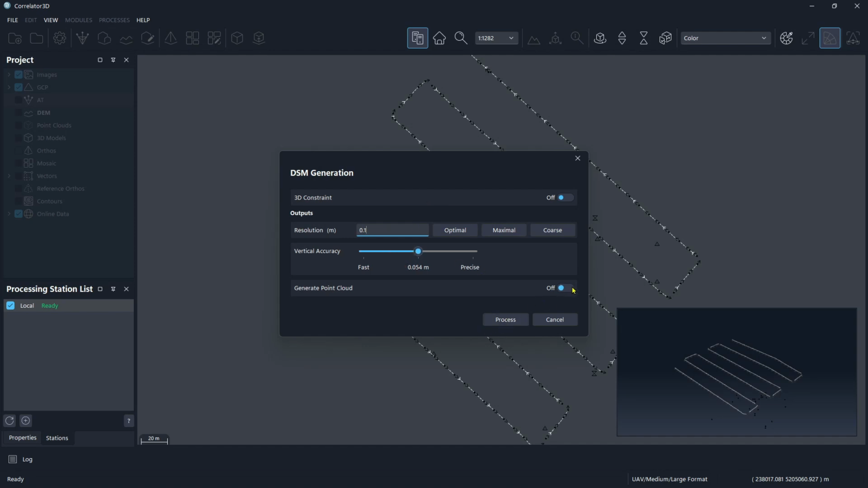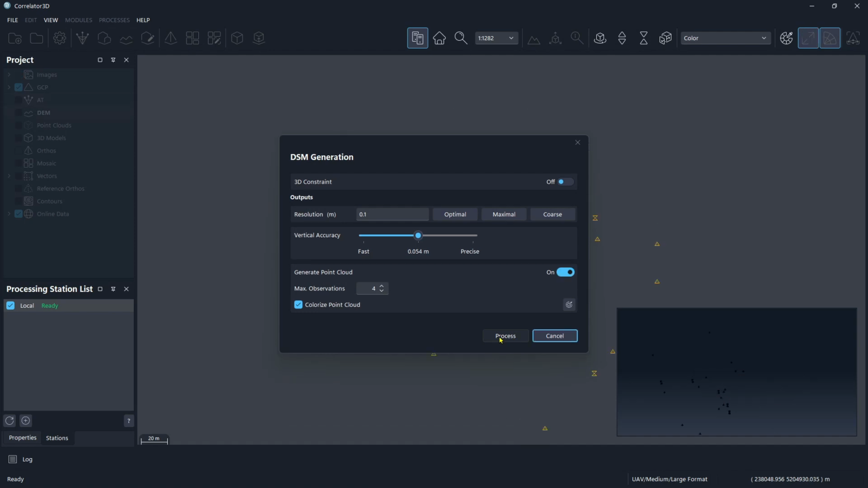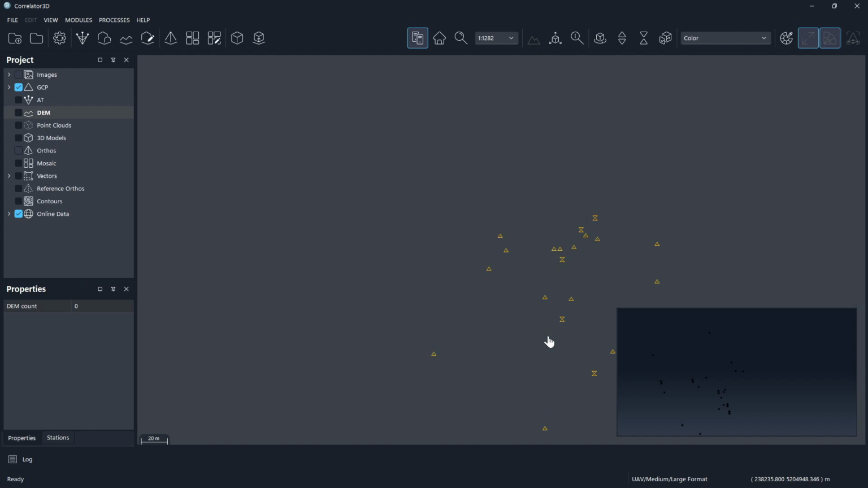Now we can generate a point cloud here. And we can tell it what observations to use, to colorize it, and to go ahead and process it. Now understand that this point cloud is going to come from the DSM. So we'll go ahead and run that so we can use it as a comparison. I've already created these files, so let's go ahead and look at those.